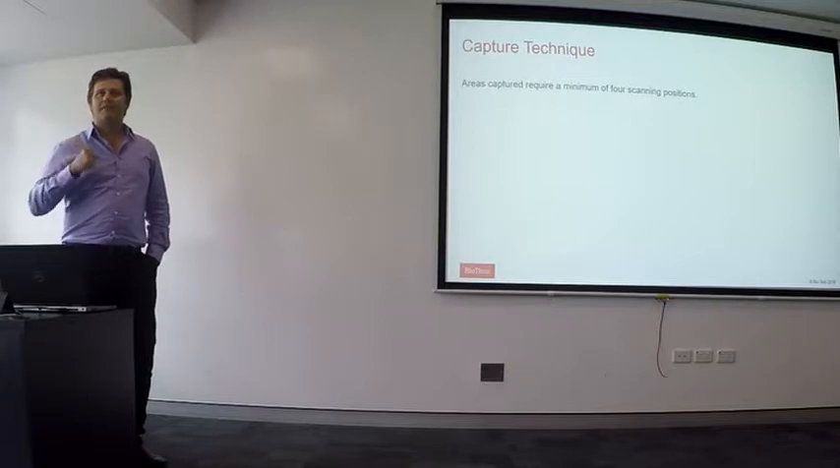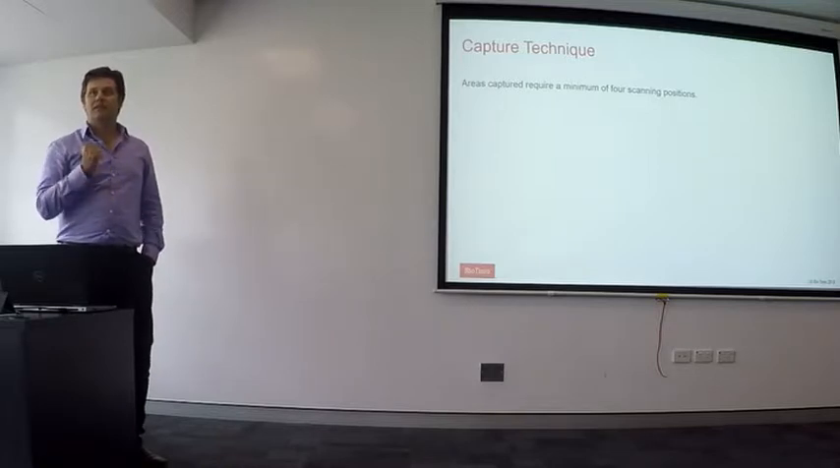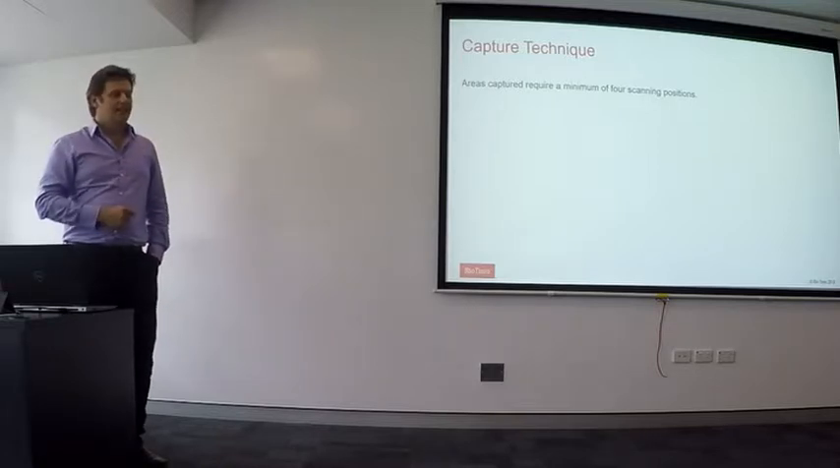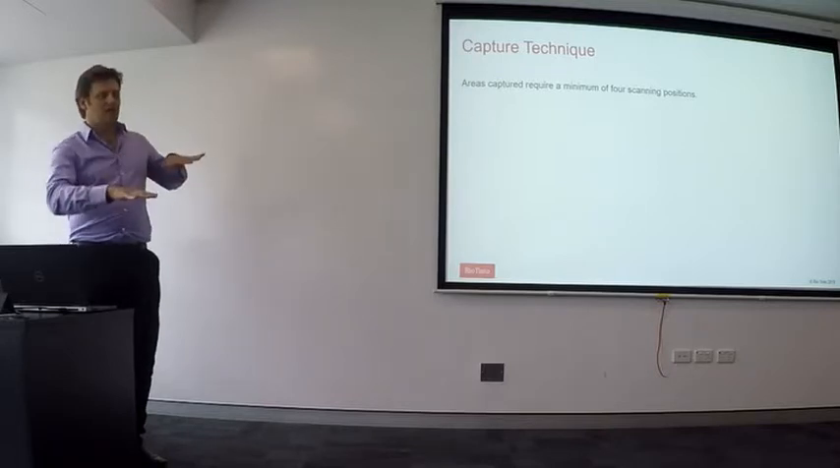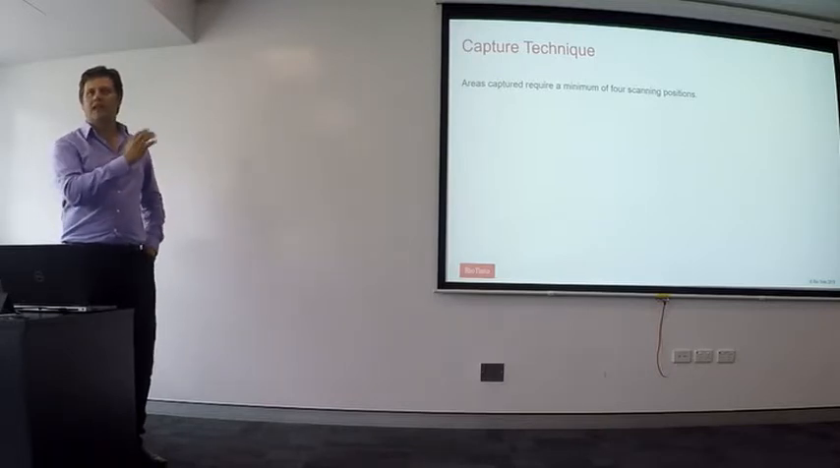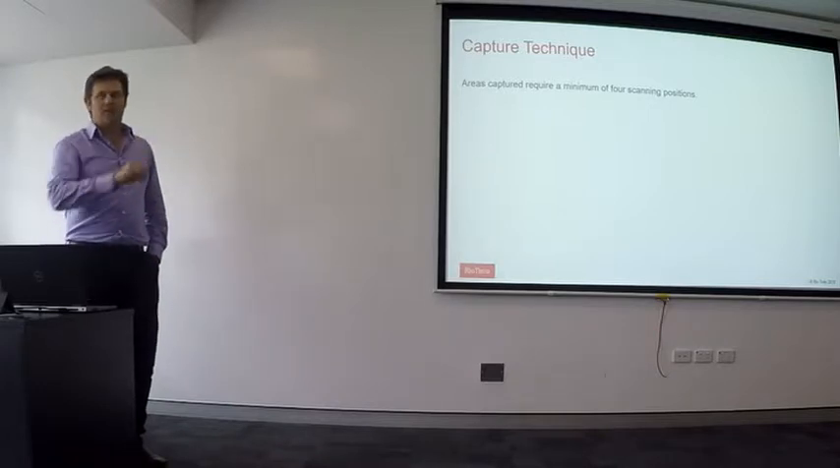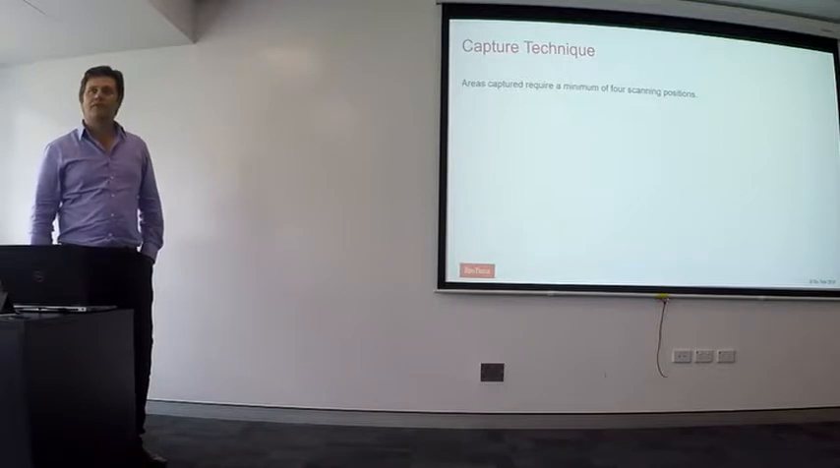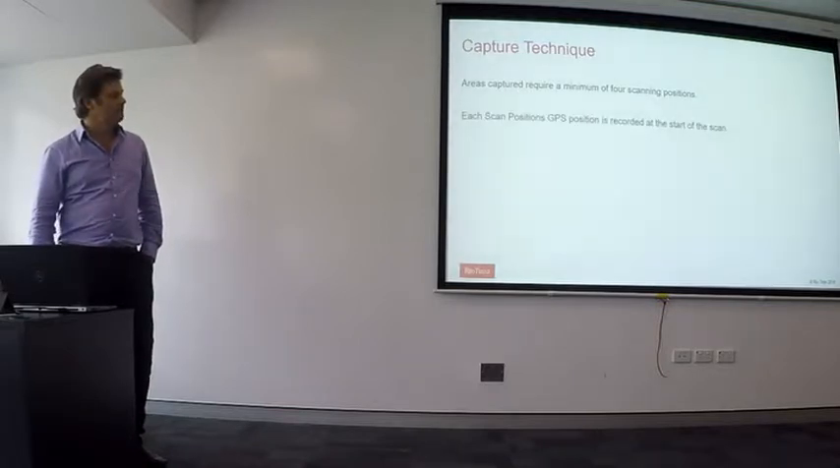So there was a tendency for people to drive along a long high wall and get many scan positions in a linear line, and then when everything was stitched together, the whole program or whole job would sort of rotate around that linear line and create error. So we actually make sure that everyone does a staggered approach for their scan positions, and that helps a lot.